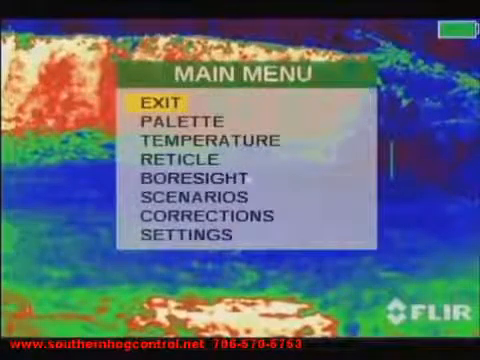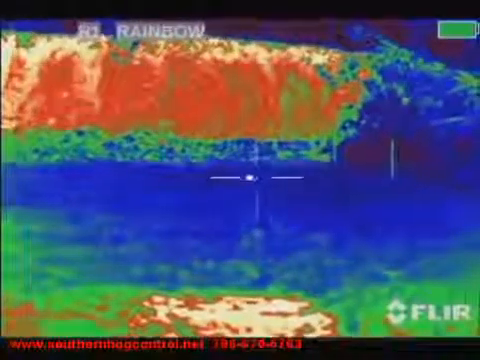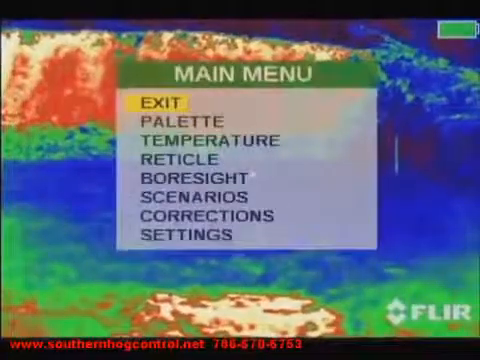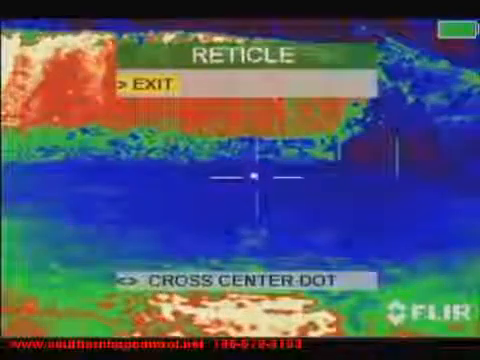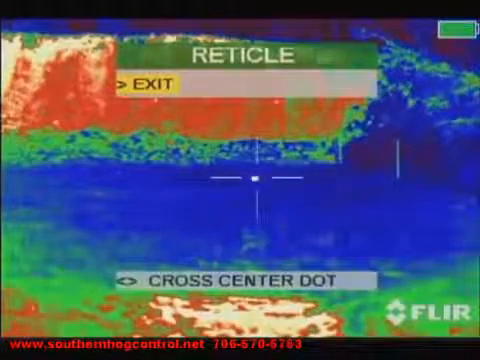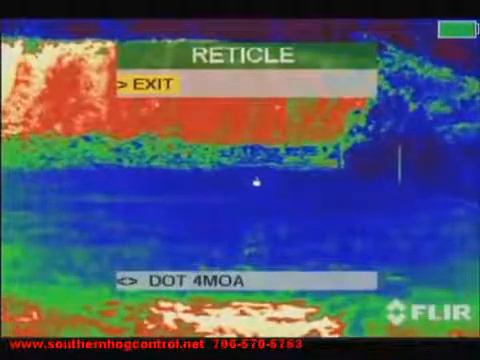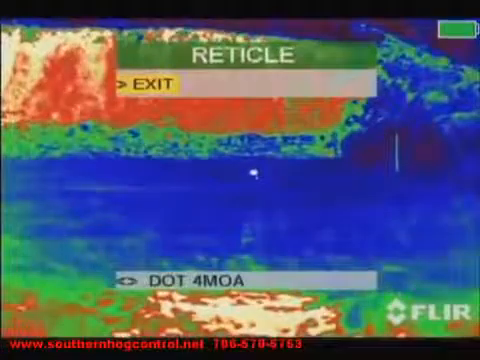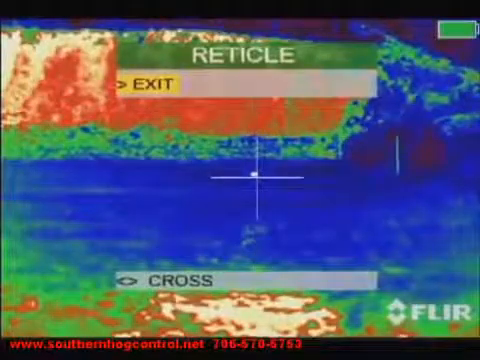Here we are demonstrating the rainbow color palette with the cross center dot reticle in red, cyan, black, and white. From the main menu, you can also select between 6 different reticle patterns: cross center dot, line dot, dot 4 minutes of angle, crosshair, cross.